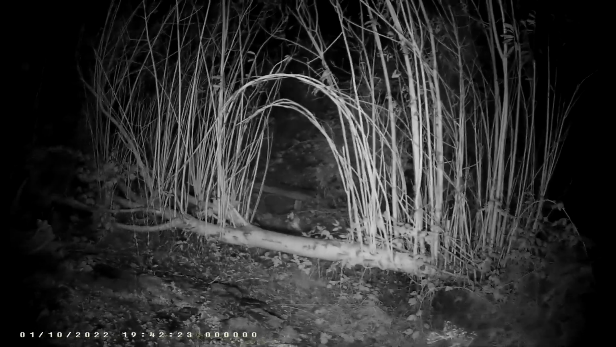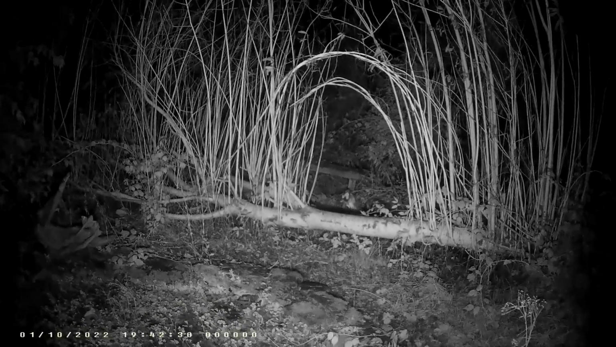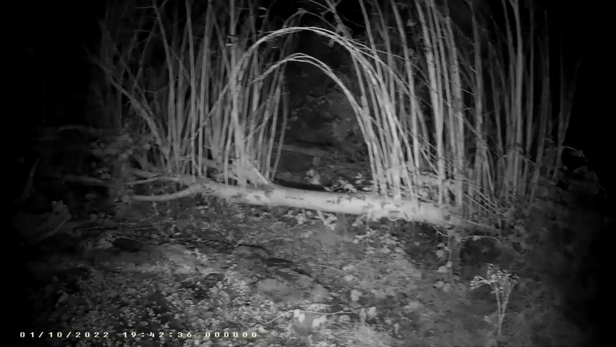I want to step back again for a second. Hold on a second. As you can see, that actually was a willow tree that fell over and is still growing. So branches came off that main branch and started growing upwards. But you can see the main branch lying on its side. And that's been like that for a very long time.